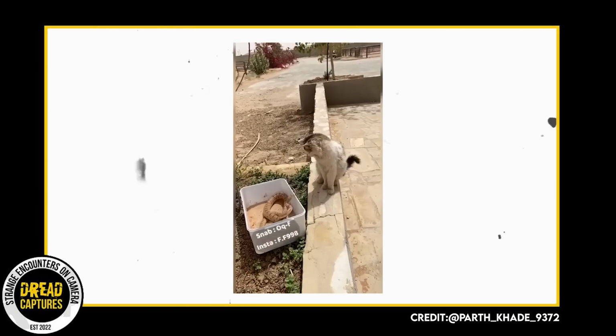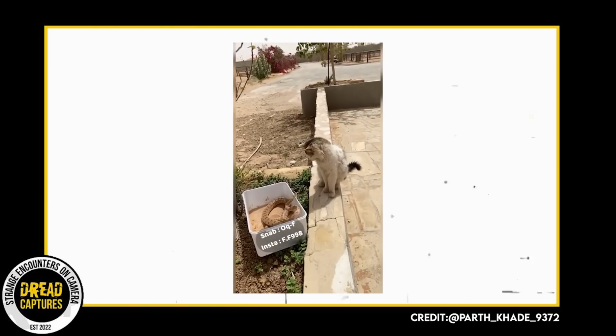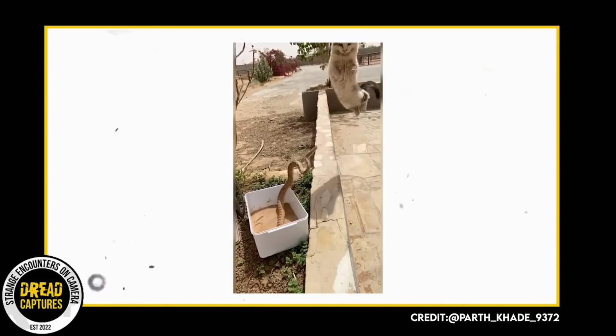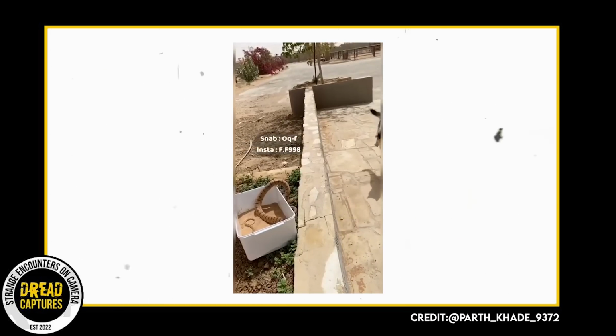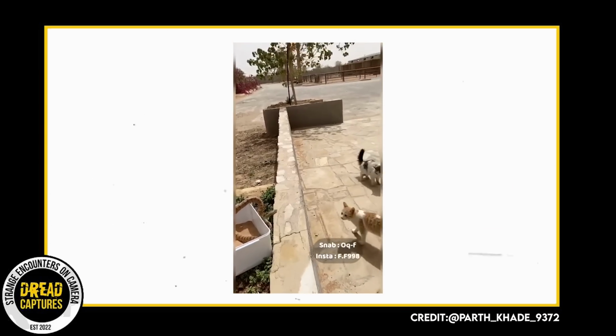Watch this next clip to see another cat in action. As the video starts, you can see the two in question checking each other out. The cameraman slips the video into slow-mo right before the snake strikes. Incredible. Like the cat before, this cat is able to avoid the snake's fangs by centimeters. Let's watch it again.